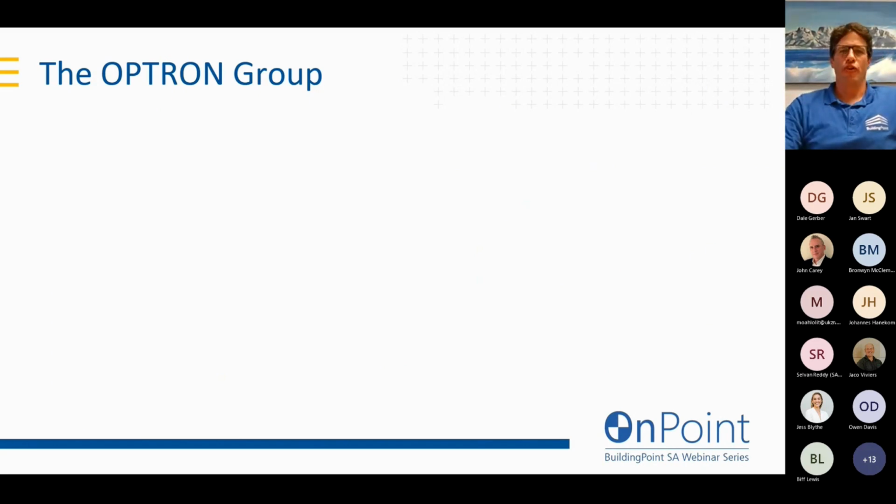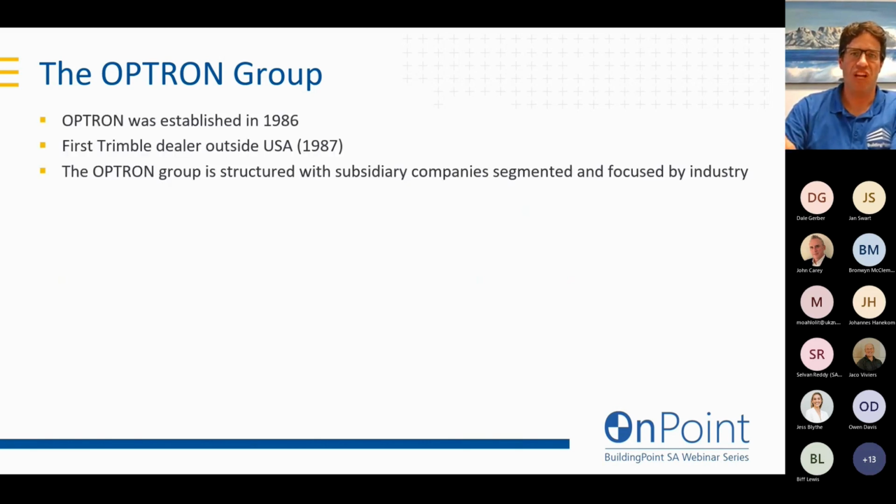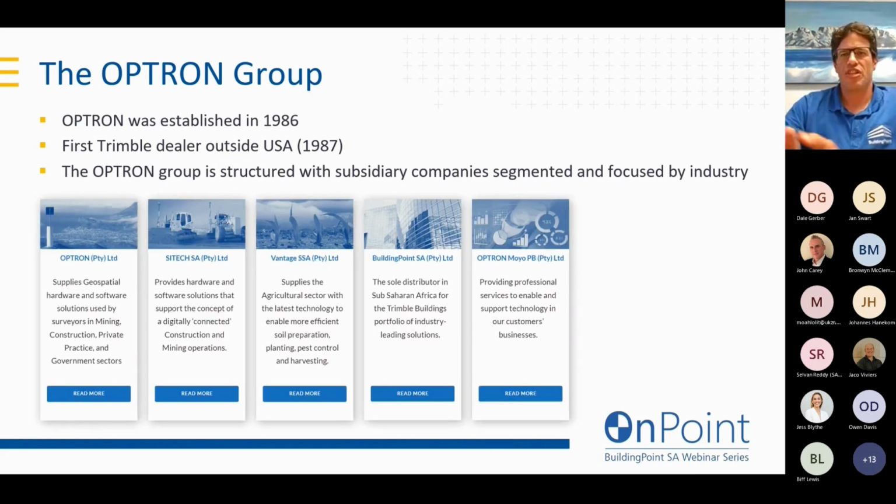So if we look at the Optron Group, we start at the top. The Optron Group was established in 1986. The group has been a Trimble regional partner supplying advanced positioning technologies throughout Africa for 37 years. The Optron Group is structured with subsidiary companies segmented so that they can focus on the industries that they serve.